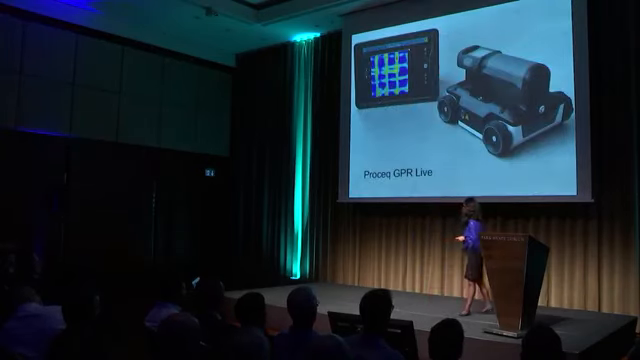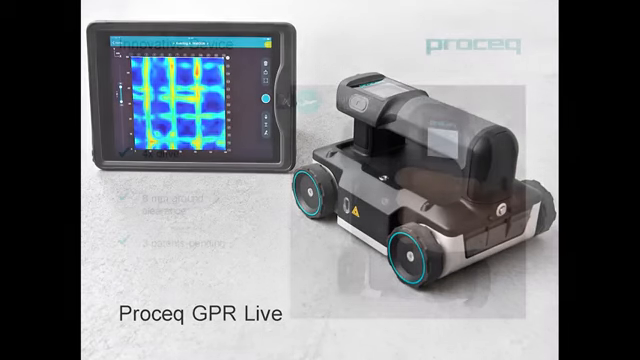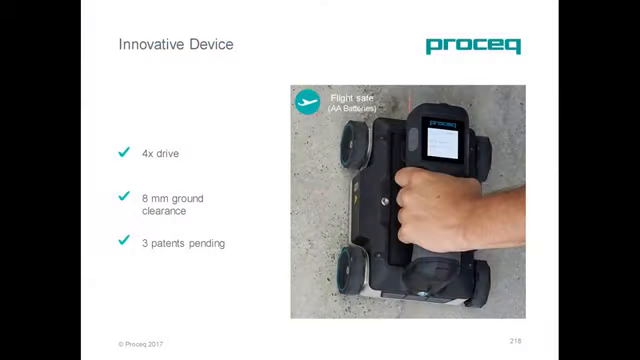Proceq GPR Live is a handheld device, Wi-Fi connected with an iOS tablet. The handheld device is a patented design. It is controlled by four-wheel drive, which gives you extra stability when you roll over the test surface.